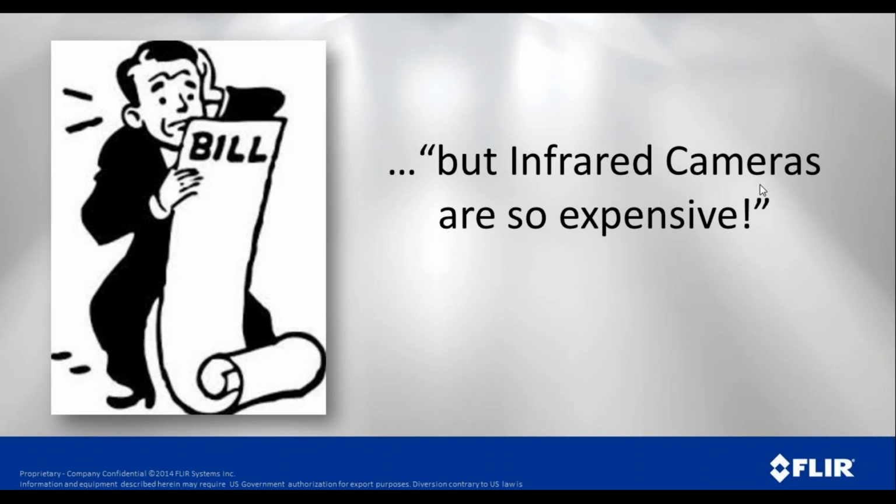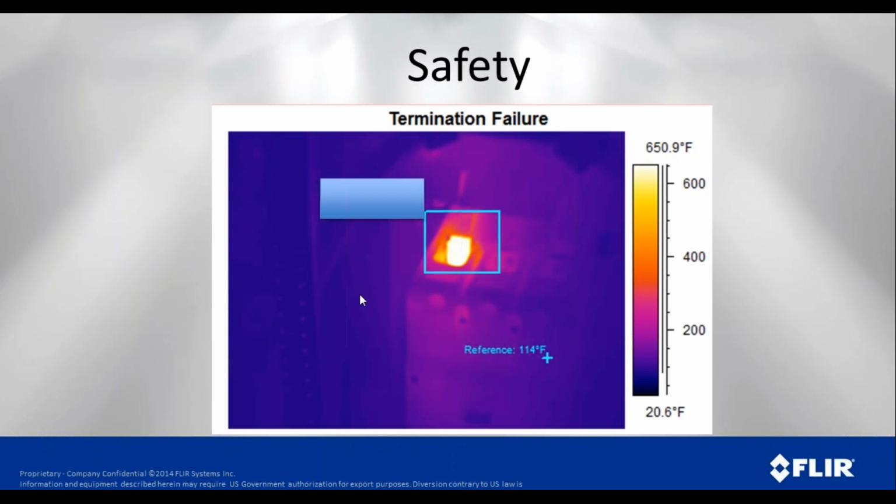As Pete said, I've been around for 14 years, and when I started infrared cameras were very expensive, in the neighborhood of $40,000 to $50,000, and so not a lot of people could afford to buy one for their facility. Nowadays, though, they're much more affordable. And when you think about the safety aspect of it, that brings a lot more value into the equation.